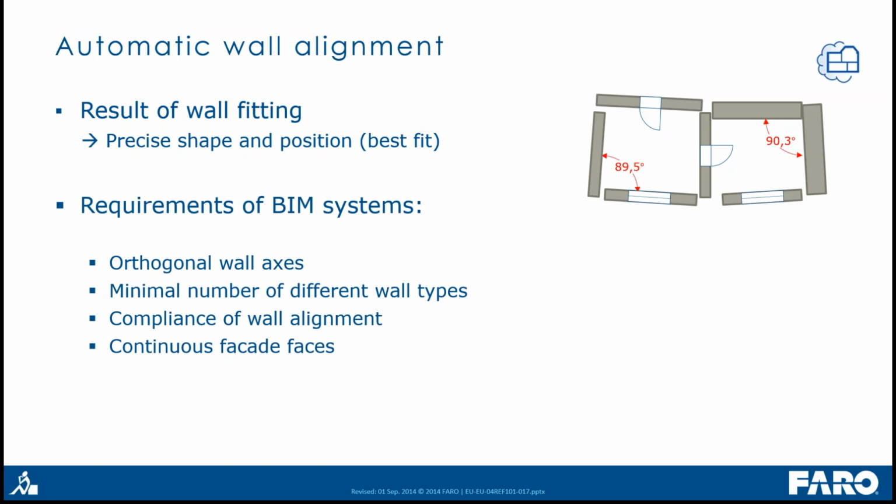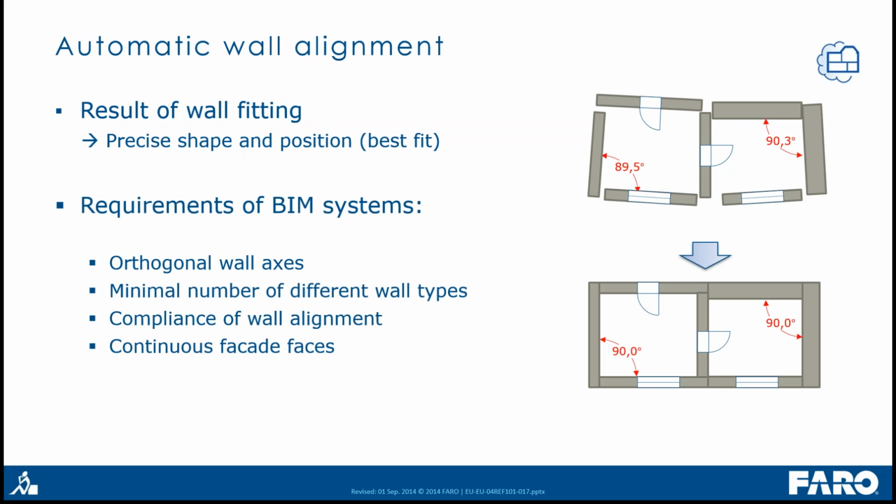You want to have orthogonal wall axes, a minimum number of different wall types, as well as continuous wall faces. And so we provide a tool that creates something like this: 90-degree angles, as well as continuous wall faces and well-connected walls at each corner.